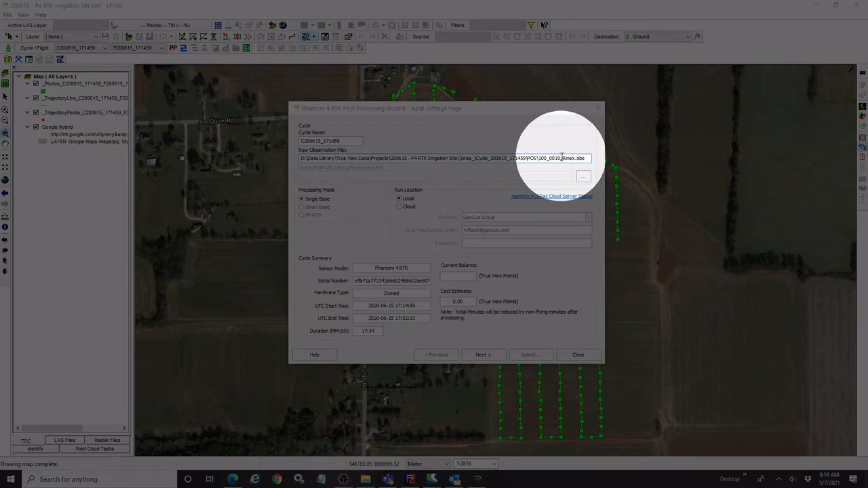We need to confirm the processing mode. That is, how are we going to do our positioning solution. We can choose single base when we have a local base station.